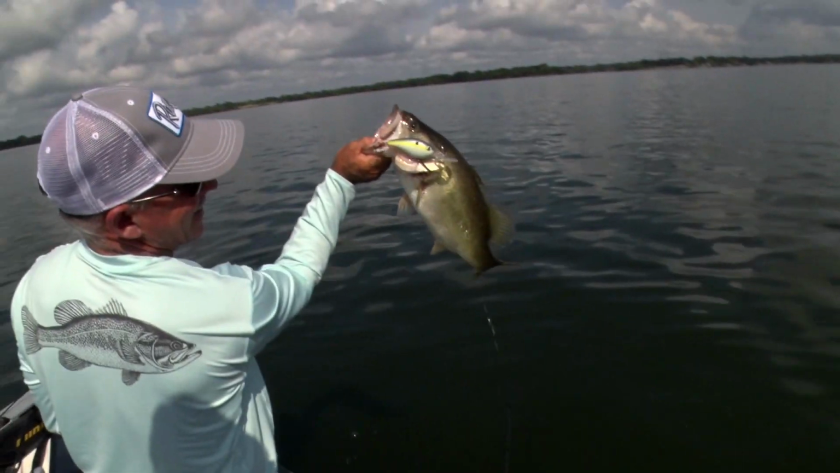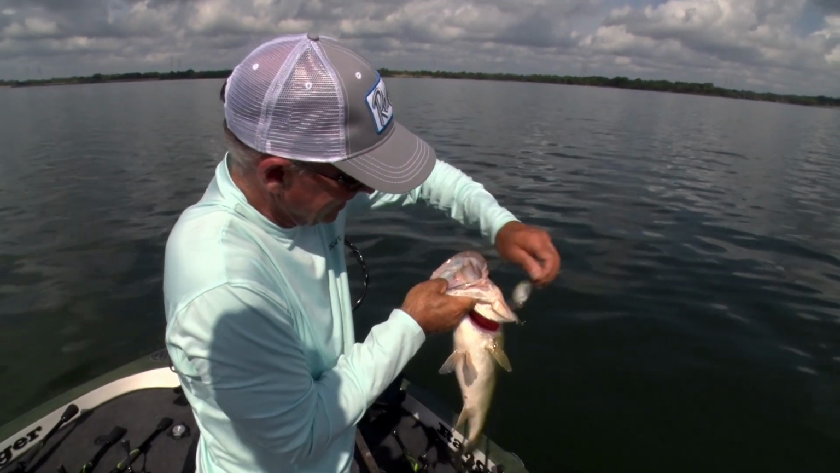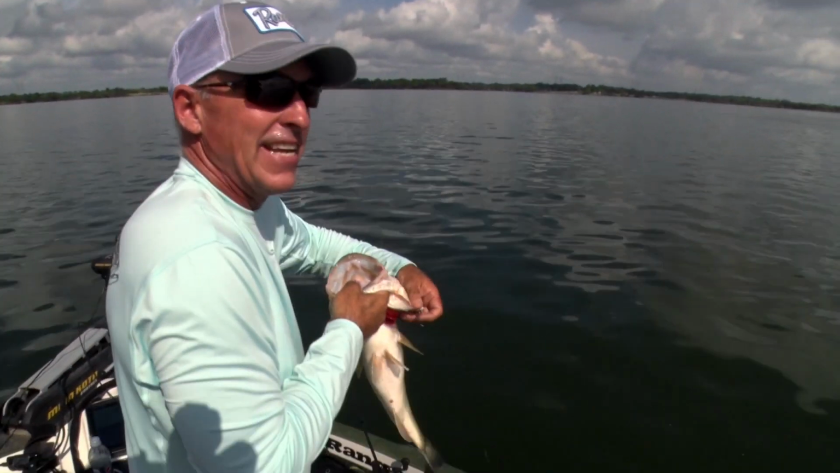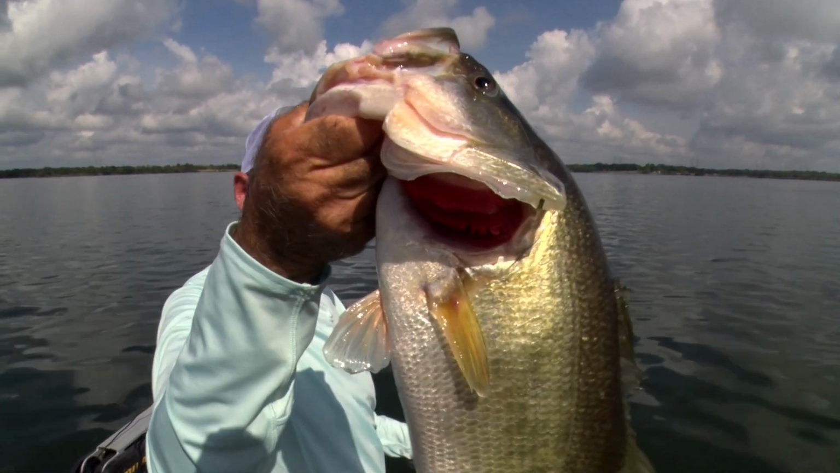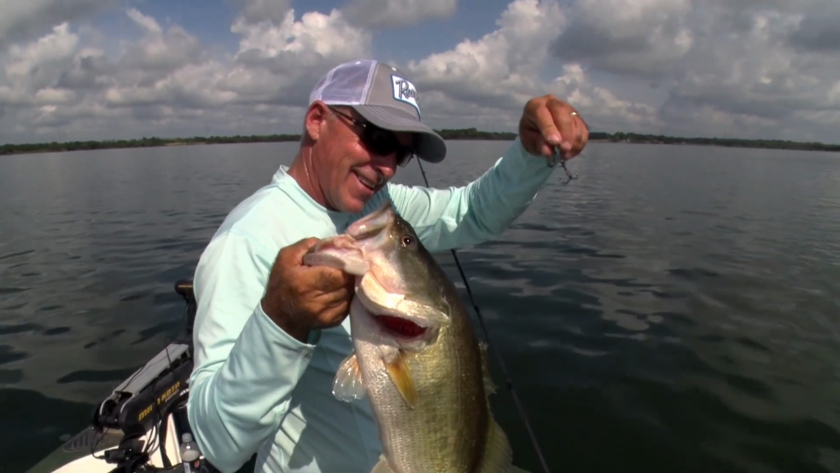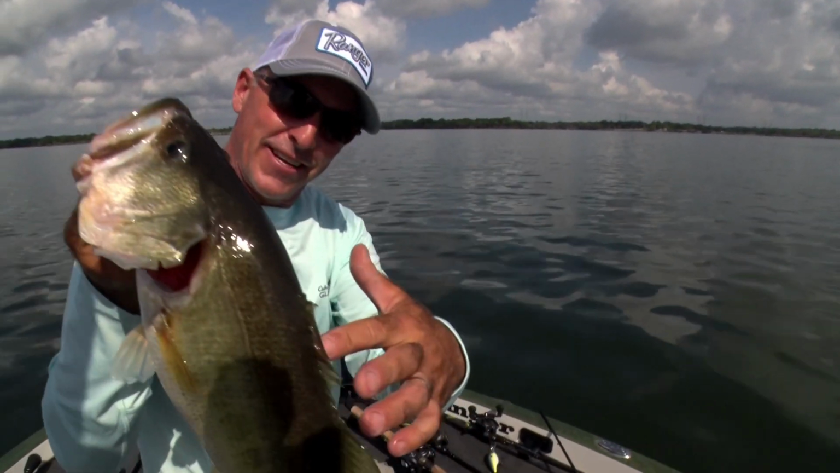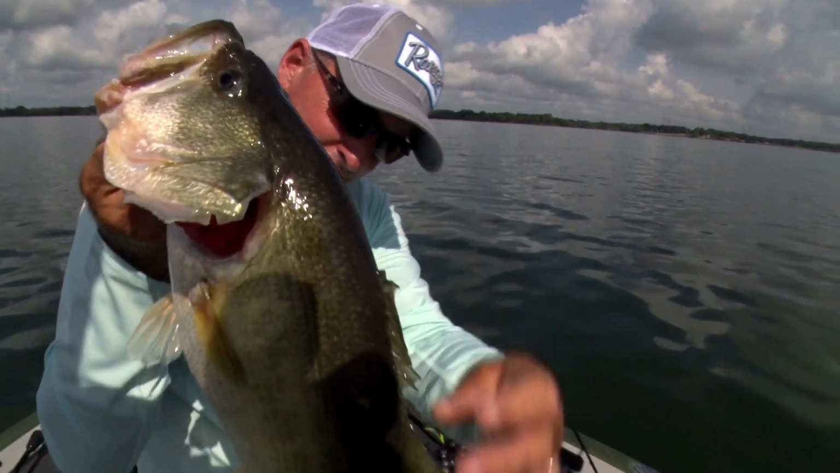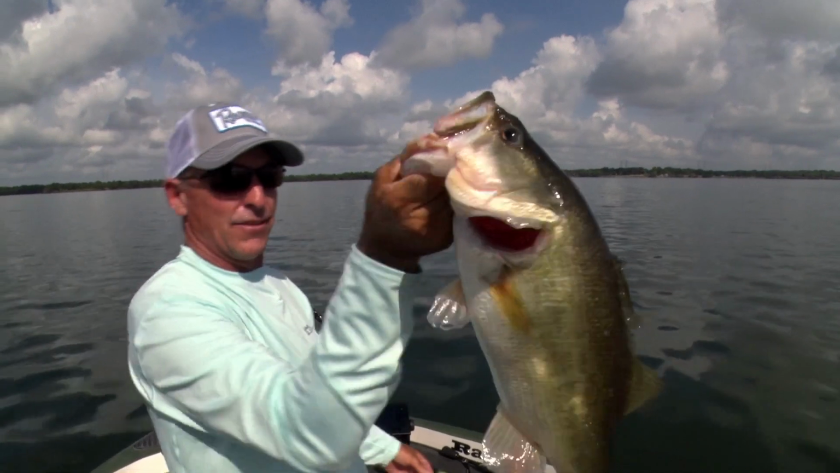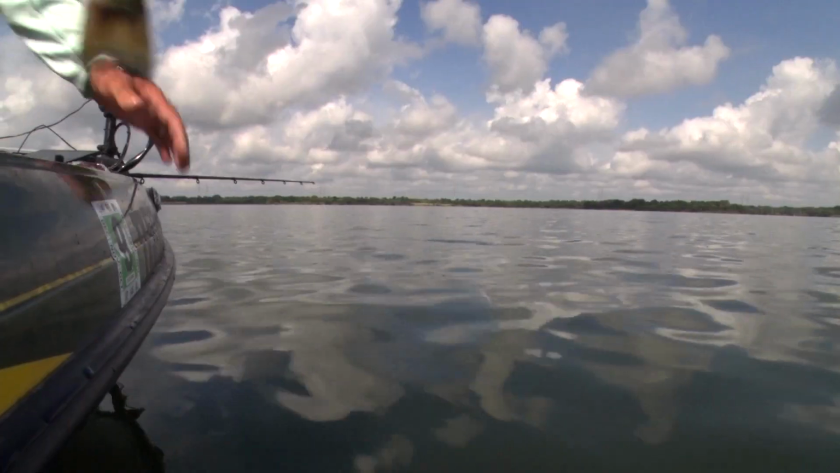Look at that. I switched to an 8XD and I went out just a little bit deeper, and that fish hit it when it came off the break. That's a big one there. Look at that. Look at that, his fin on top's kind of messed up. It's not like all standing up, but that's close to a 5-pounder right there, if not. That's awesome.